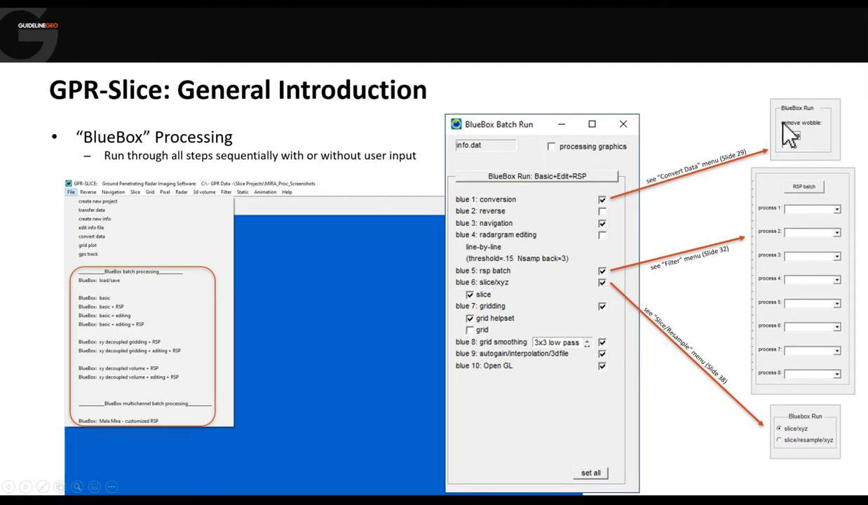If we don't, then there are generally, on most of these menus, options that will be used for the blue box. So if I was in the filters menu, on the right hand side there was this RSP batch option. And if I list the processing steps that I want to do in there, it will apply those in that order.